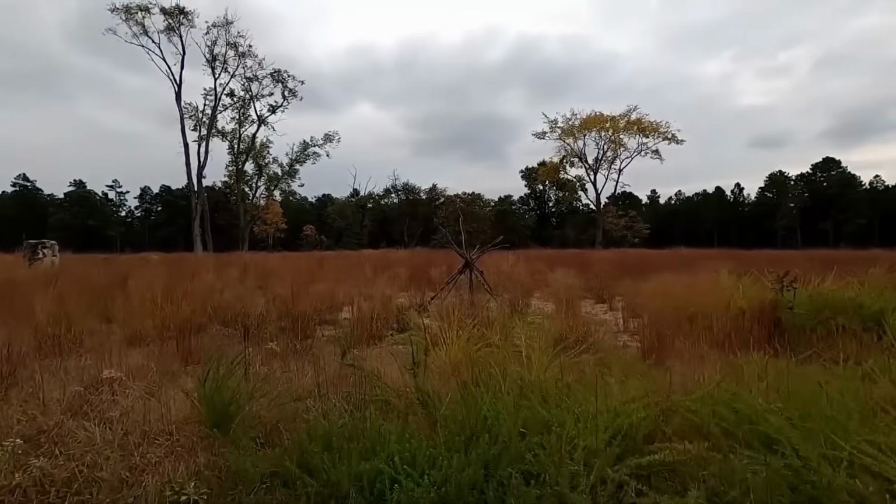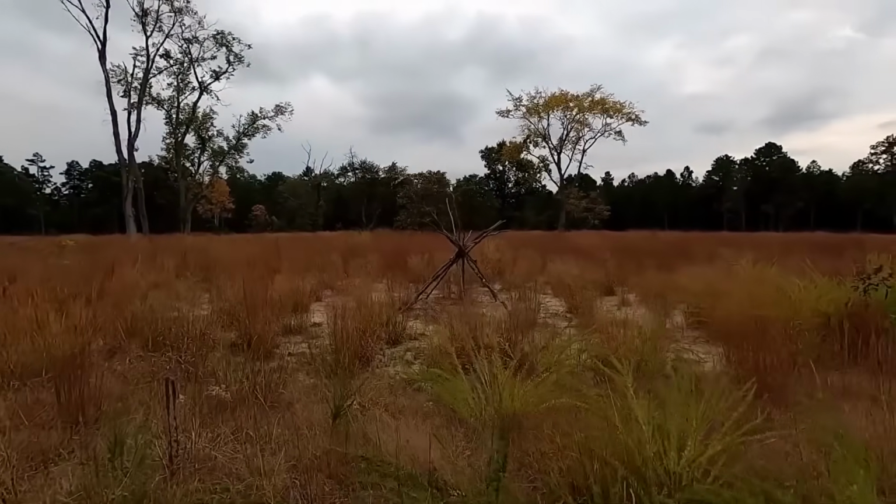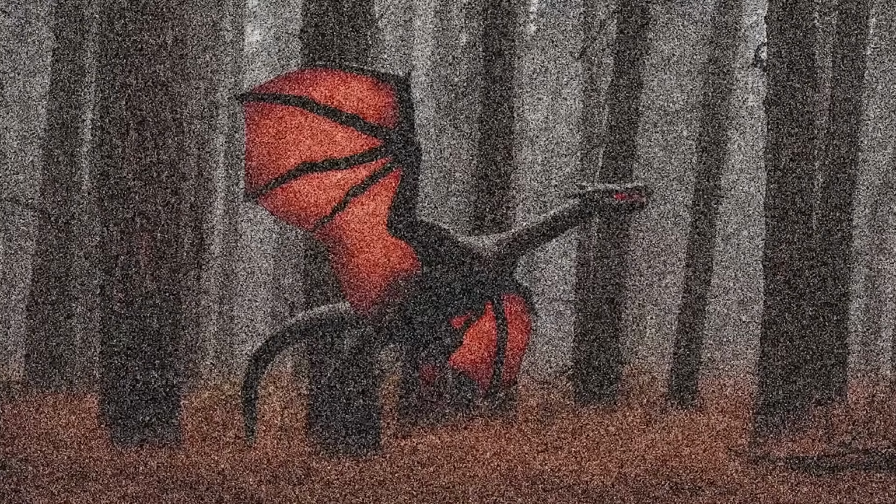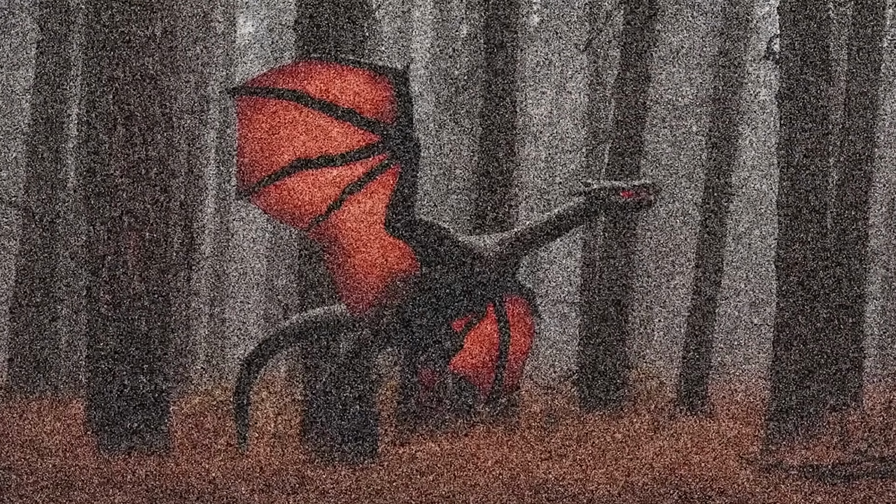The Pine Barrens cover over 1 million acres in southern New Jersey. The deeper you go, the stranger it gets. Most people know the Pine Barrens because of the Jersey Devil, a winged, horned cryptid said to stalk the woods, but the real dangers are much more grounded.